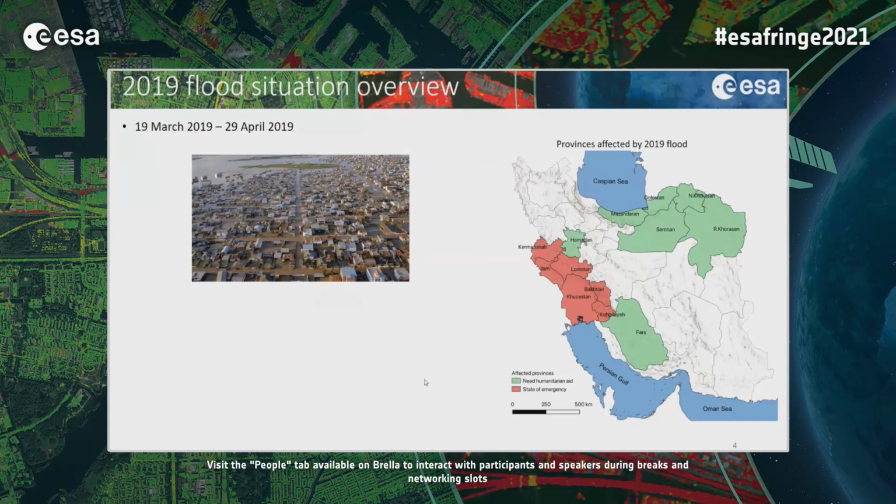So let's talk about the large flood event in 2019 in Iran. Over the course of 40 days, in March and April 2019, there was a huge rainfall in Iran and it affected many areas.